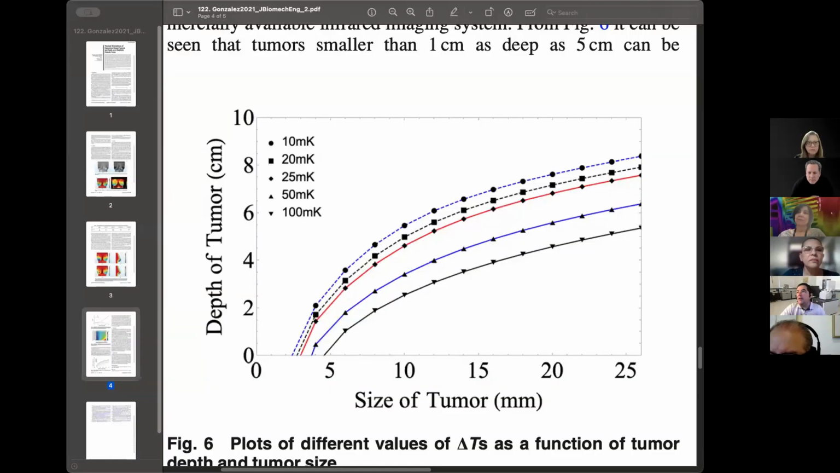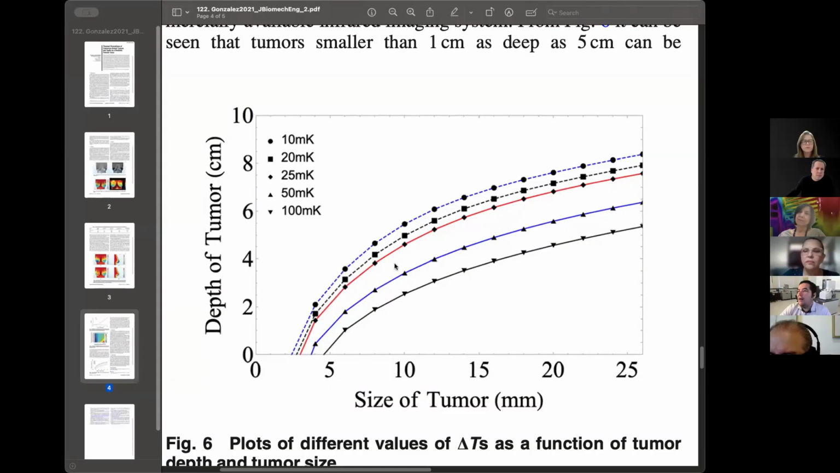Thank you. So see, Julie, this is a picture from the paper I was telling you. And here's the thermal resolution. 640 by 480 is a very good resolution camera. And the next thing that you can see is the thermal resolution going down to 10 millikelvin, 20, 25, 50. This is a calculation, a computer simulation. So it's not real data, because every person is different and every case might be different, but it gives you an idea of what your camera can detect.